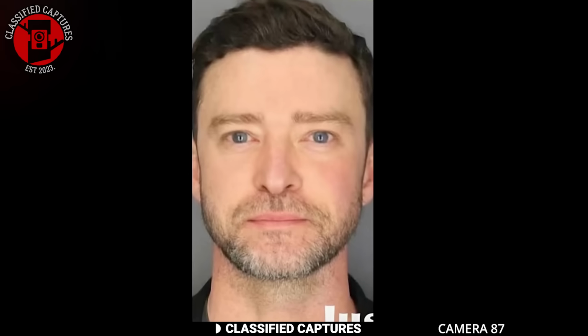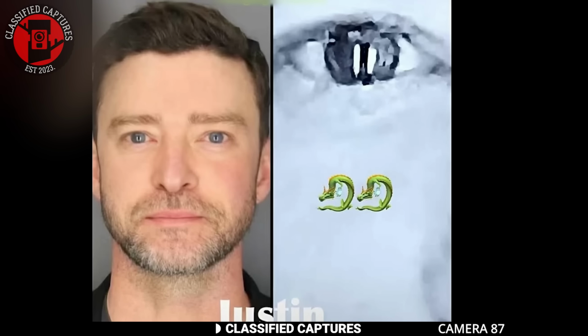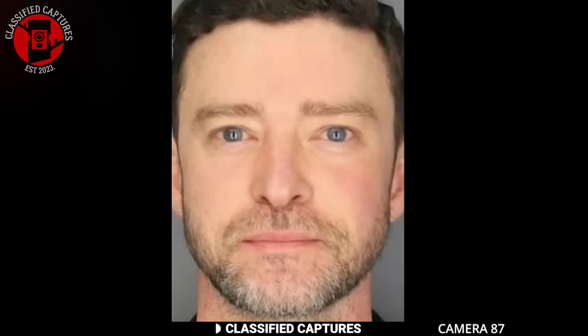Now let's take a look at this mug shot of Justin Timberlake. Justin has been a Hollywood elite for years, but people noticed something strange about this particular image: his eyes. If you look closely, his pupils appear to have slits, just like reptilian eyes. Now, we all know about the long-running conspiracy that claims Hollywood elites and celebrities are actually reptilian shapeshifters, and honestly, this photograph isn't doing Justin any favors.